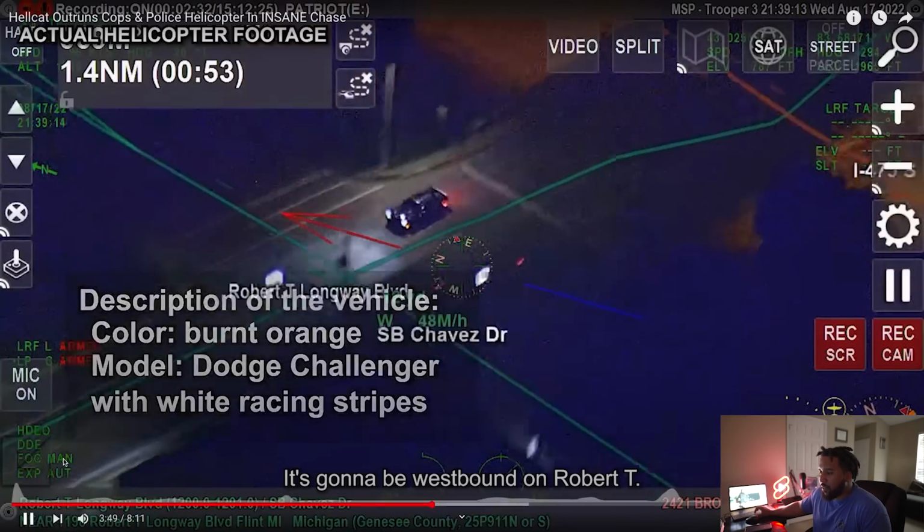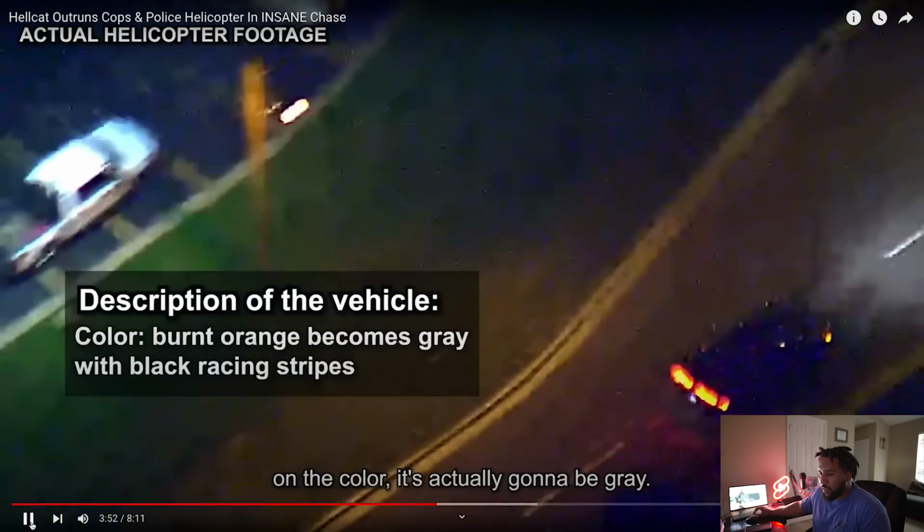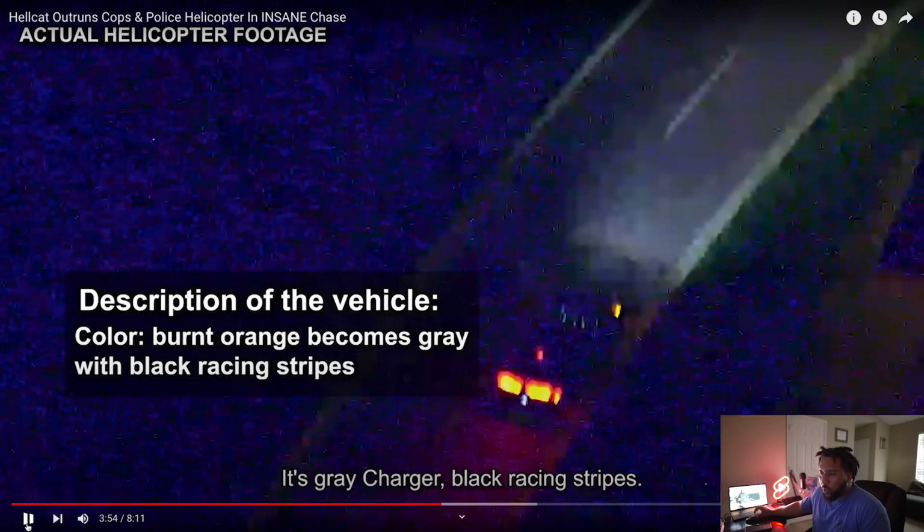Robert T. That's my bad on the color. It's actually a bit gray. It's a gray Charger, black racing. Gray Charger with black racing stripes.